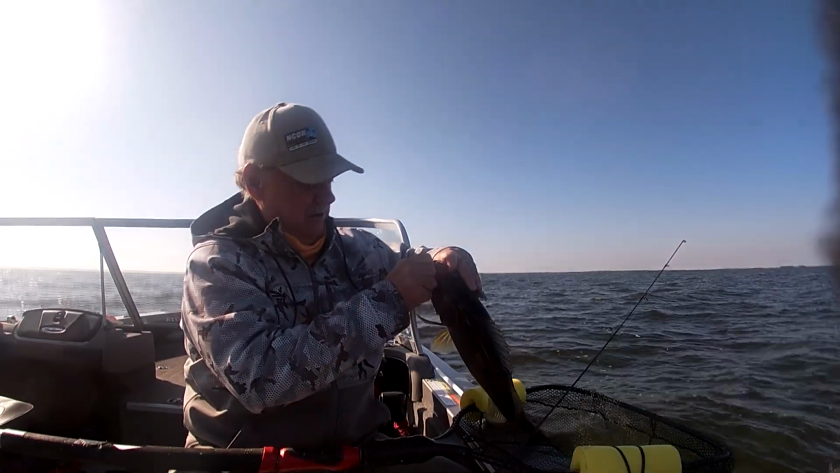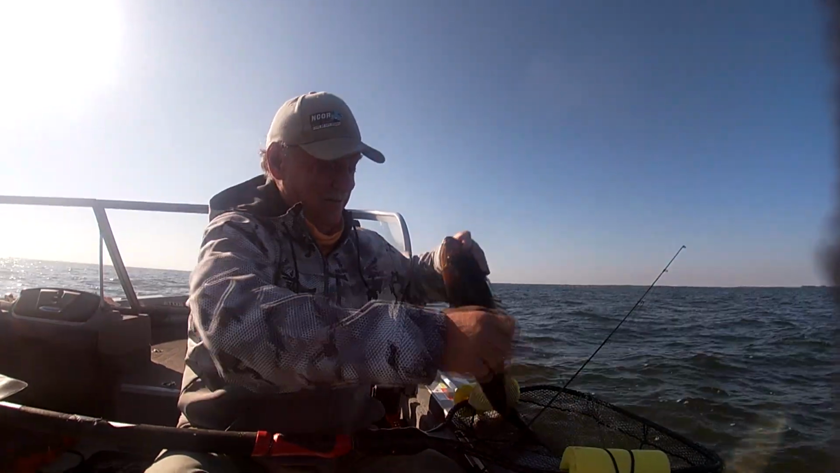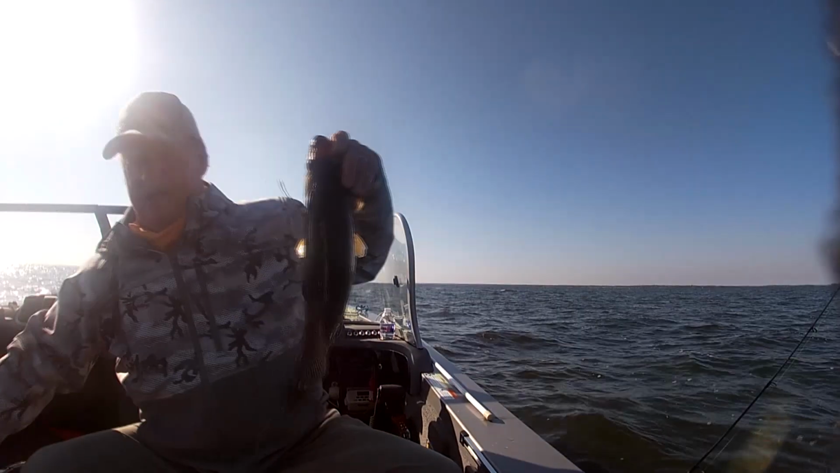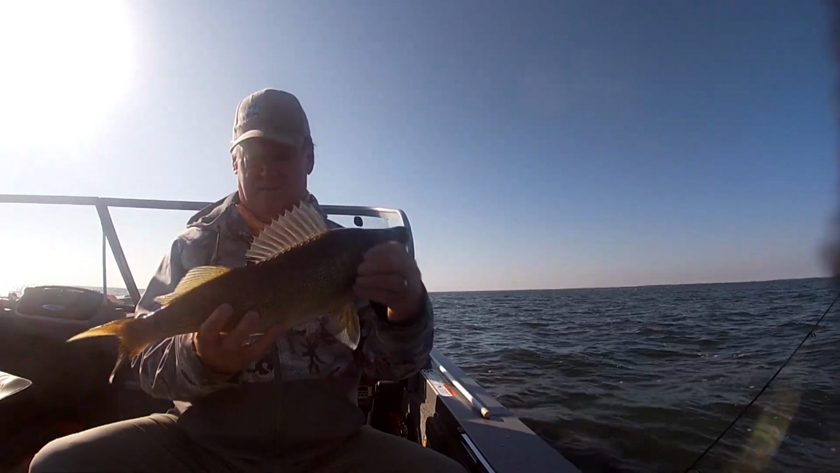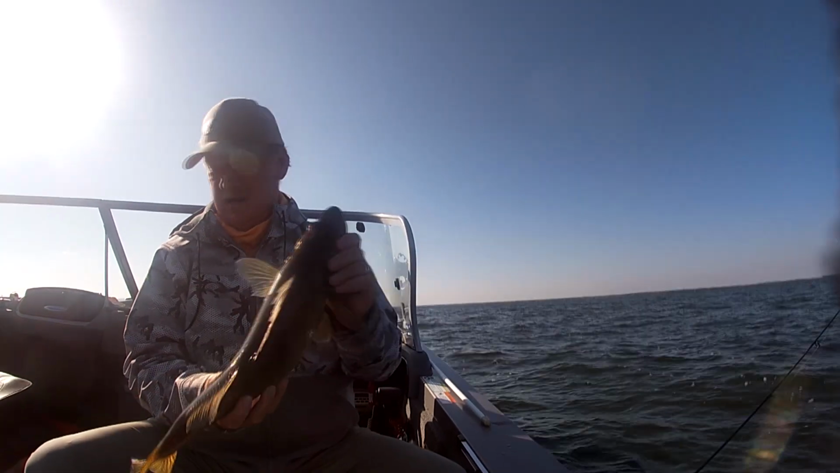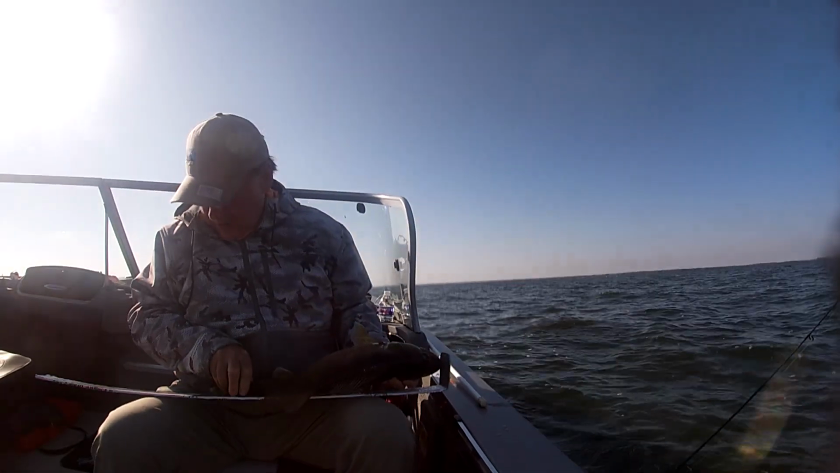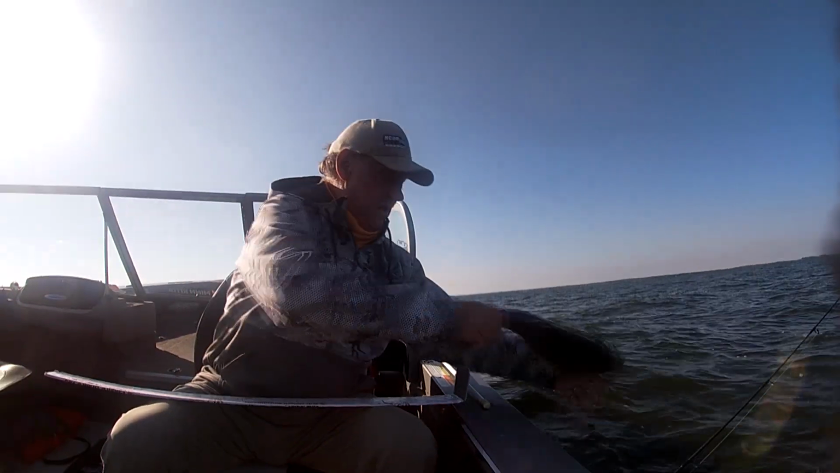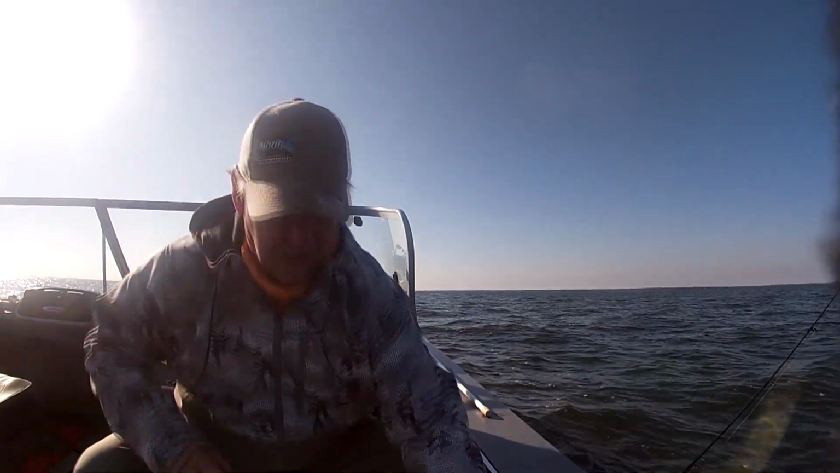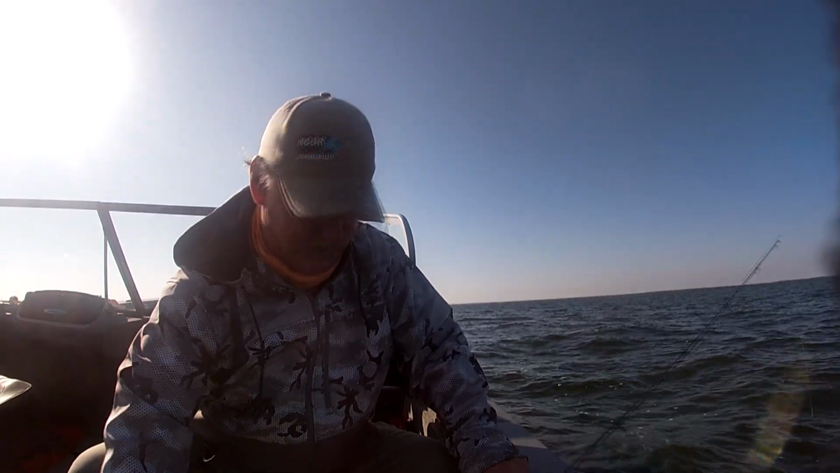Come on up. There we go. Okay. Get away from the net. That's a fatty. That is a fat fish, huh? Nice fat 22-incher. Here he goes. Just pulled in here. And watch that fish come across.